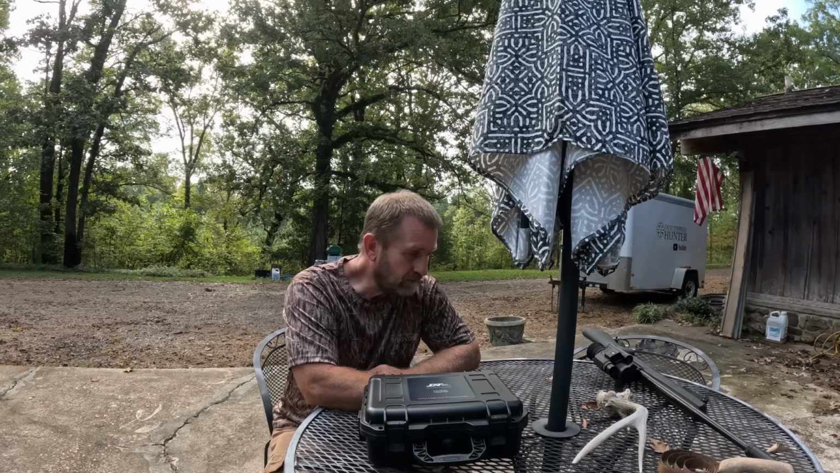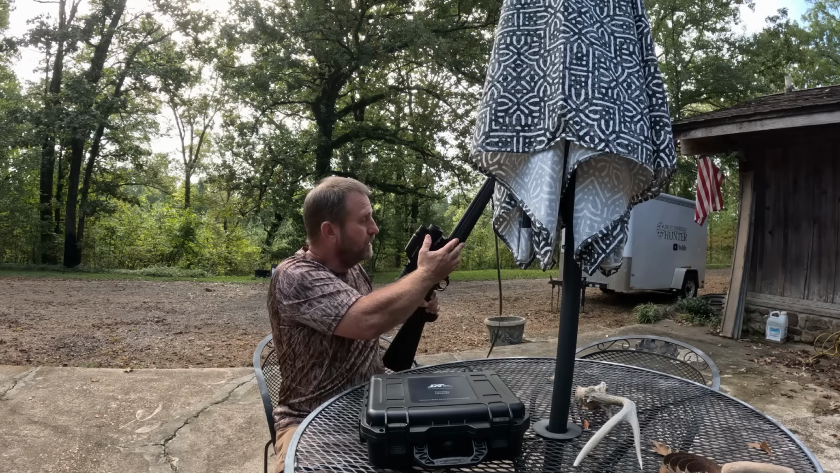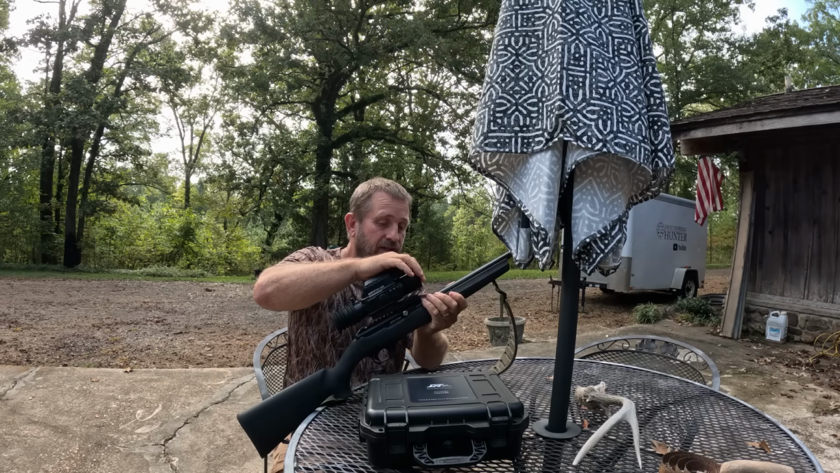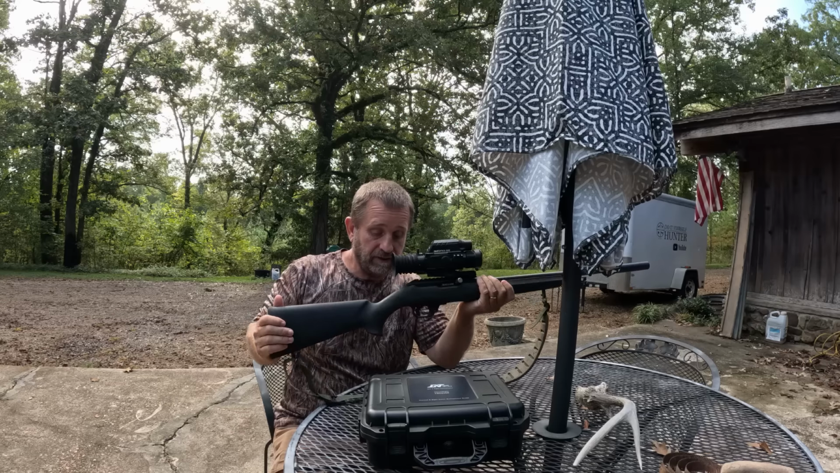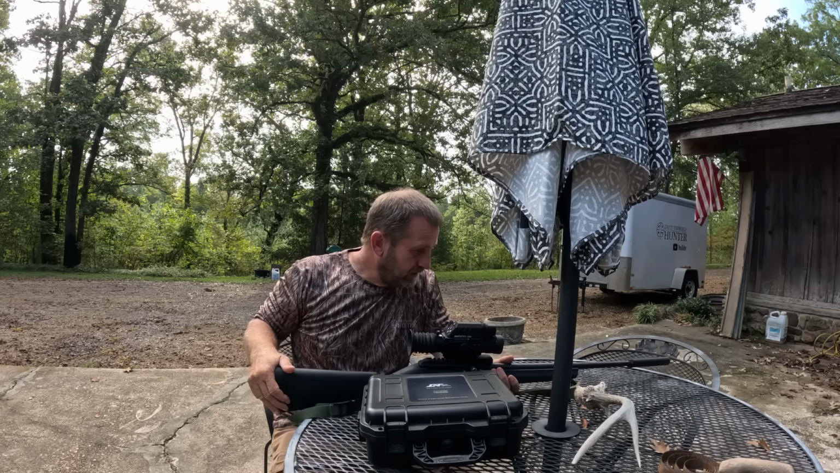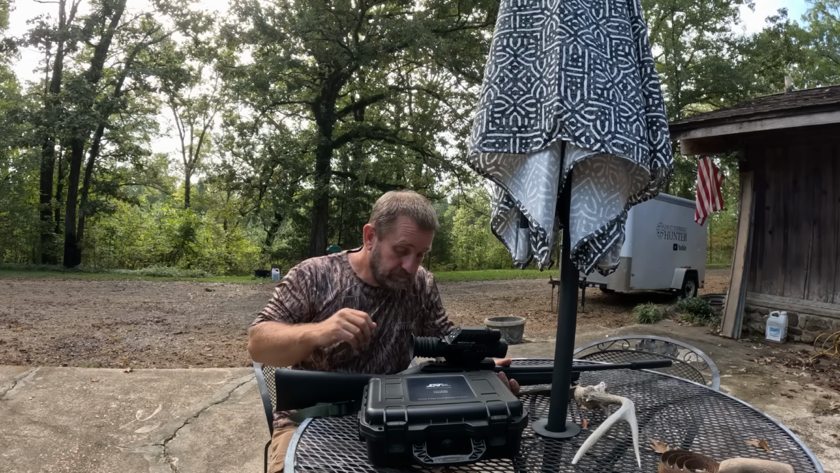But then I put it on my little 22, and I think this is where a lot of y'all guys will be interested. They make a lot of different models, including a cheaper model than this one that'll work for this too. When I put it on this 22, I got it sighted in at about 80 yards, and 40 yards is pretty close too.